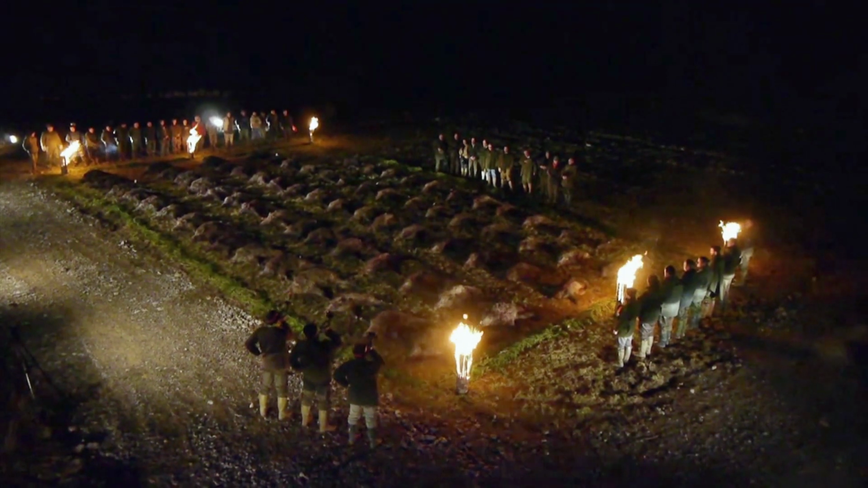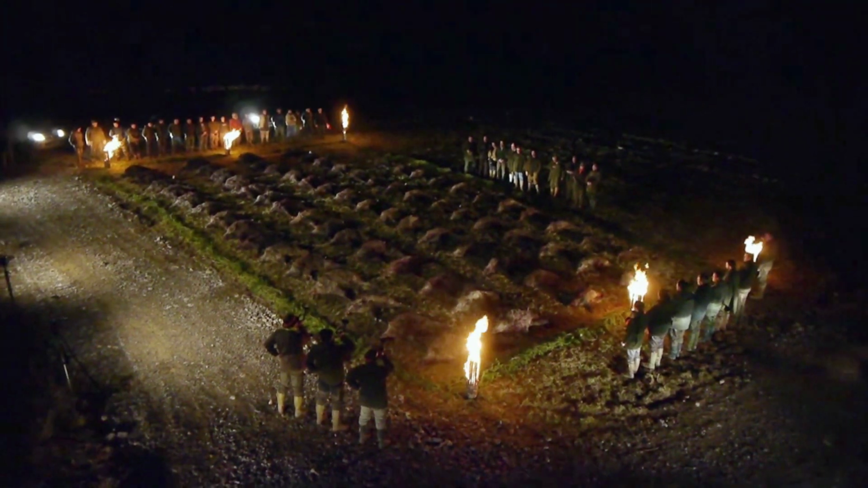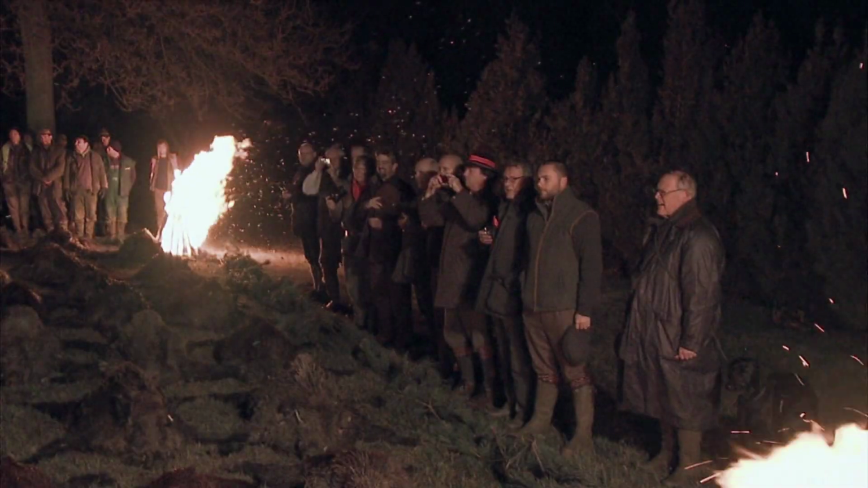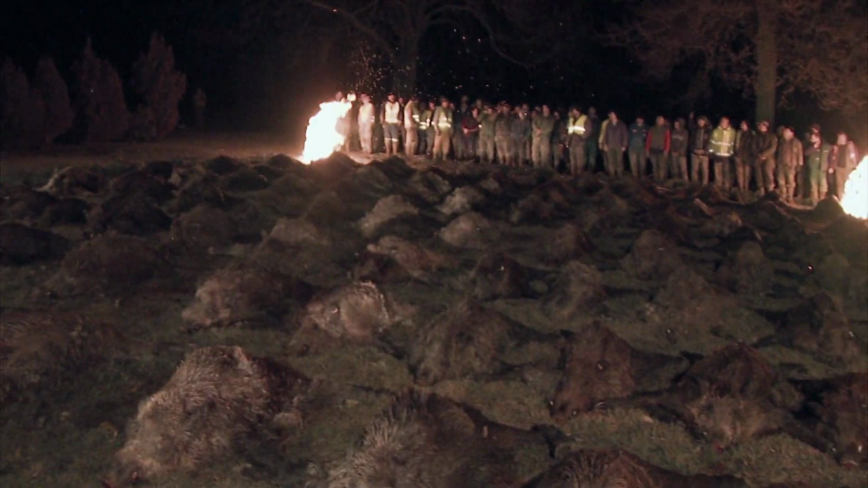In Hungary, the form of the hunt is as important as the function. It's an honor and a privilege to be able to hunt, and the same honor must be shown to the quarry. By the light of bonfires and torches, the boars receive their final respect from the hunters. This is a day that I'm sure we will remember, all of us, for the rest of our life.